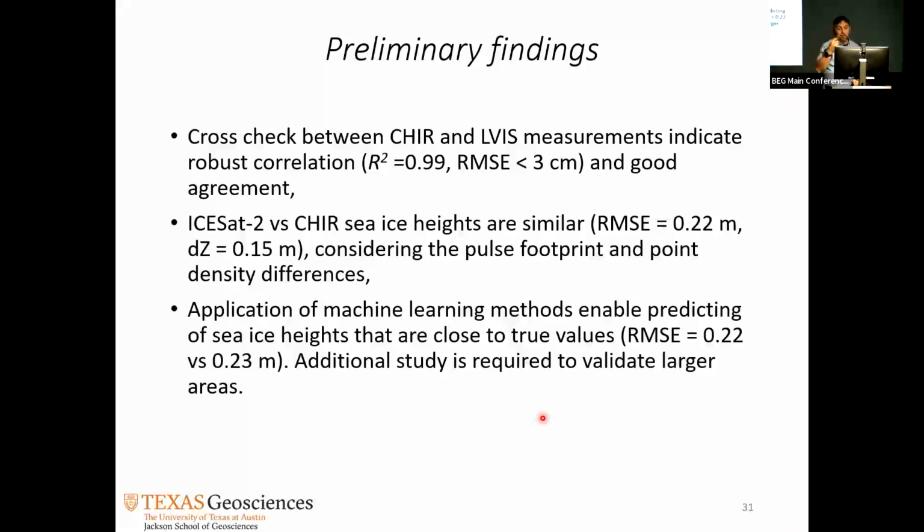The correlation between ICESat-2, the satellite altimeter, and us: the RMSE, the average of all the measurements, is 22 centimeters, which is actually pretty good. And the mean shift is 15 centimeters. That is also not considered. I haven't considered all the atmospheric models yet. That's probably going to close it up a little bit more. Maybe we will be in the sub 10 centimeters range.